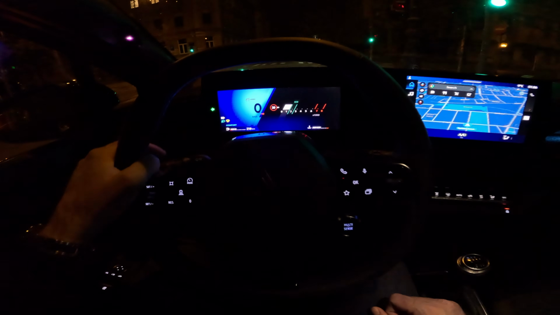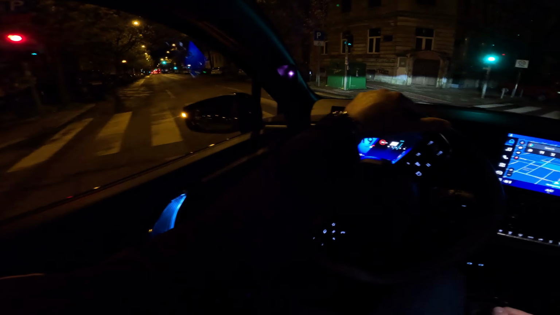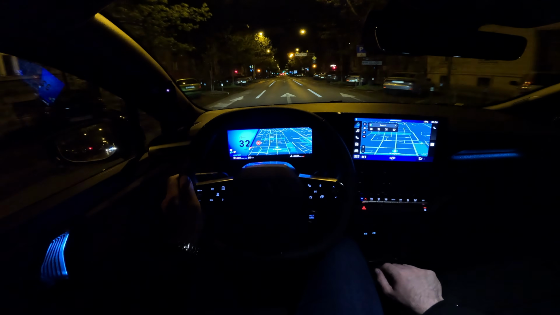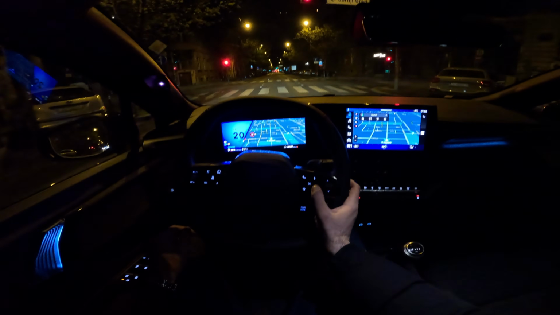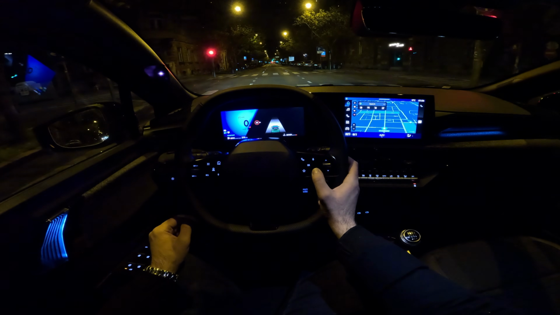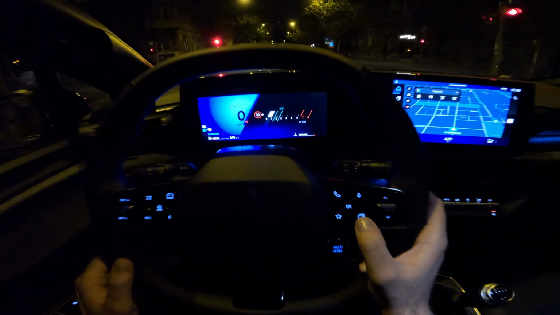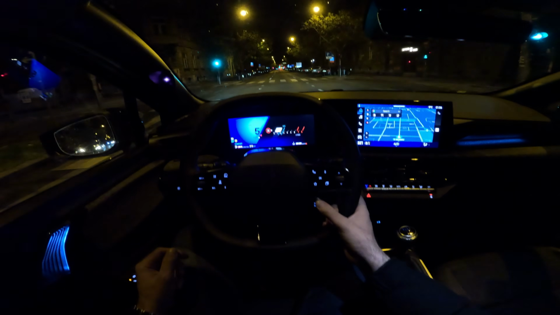You also have the revs on this view. And speaking about the views on the digital cockpit, you can choose between various ones. By pressing this button here, you can then change. There's also this map view with Google Maps. So good and useful. Let me show you those. This is like the minimalistic one. And then back to the one with the rev counter, which I will keep for now.